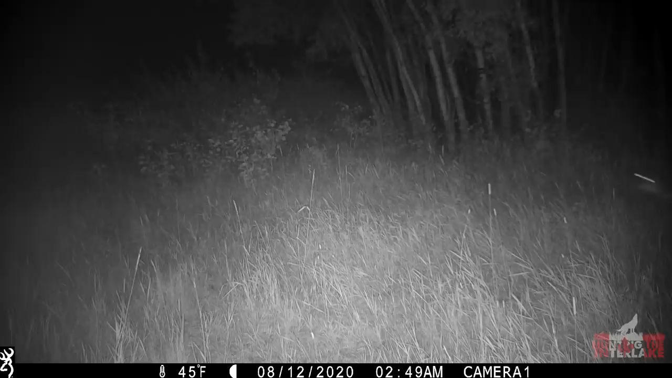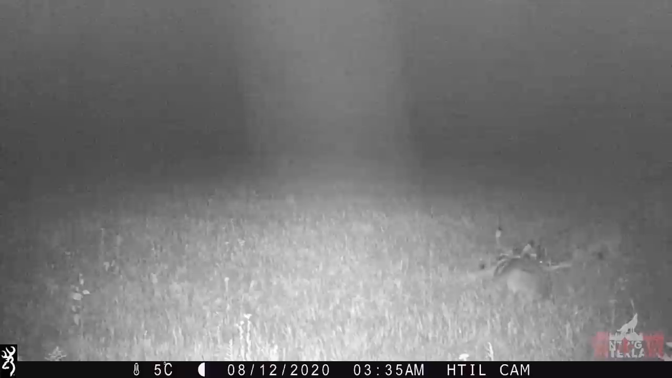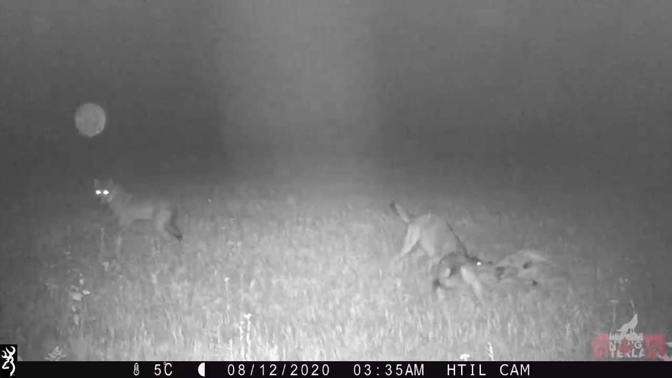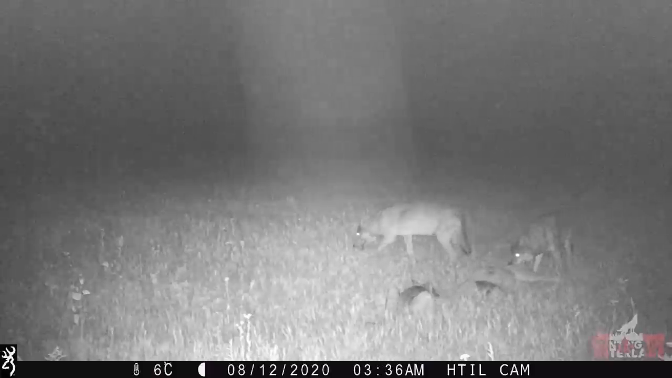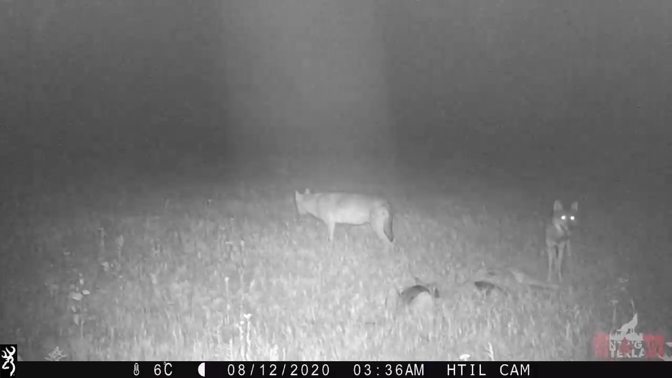At the first camera, 45 minutes later, a whitetail doe can be seen frantically trying to escape 2 wolves as a third wolf moves into frame, startled by the trail camera. In just seconds, these 2 wolves took down, overpowered, and killed this whitetail doe. And within a minute, these wolves began feeding on the carcass.